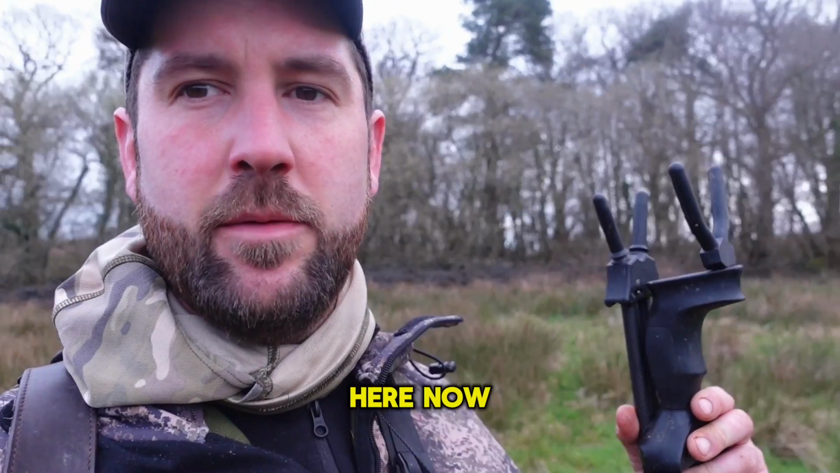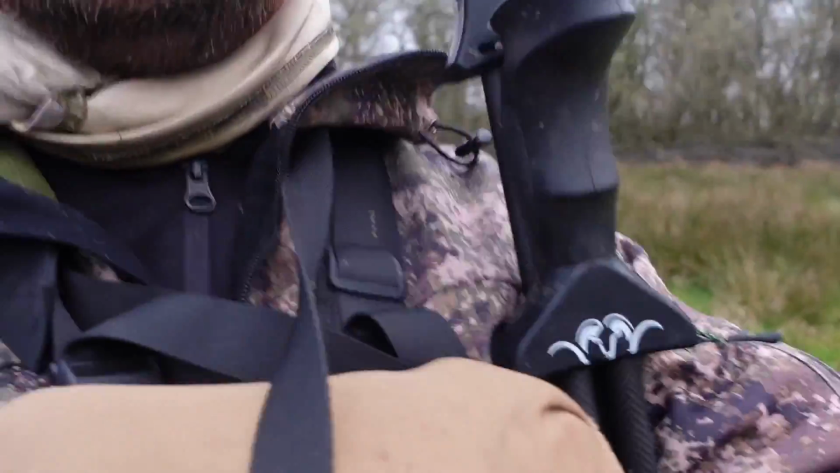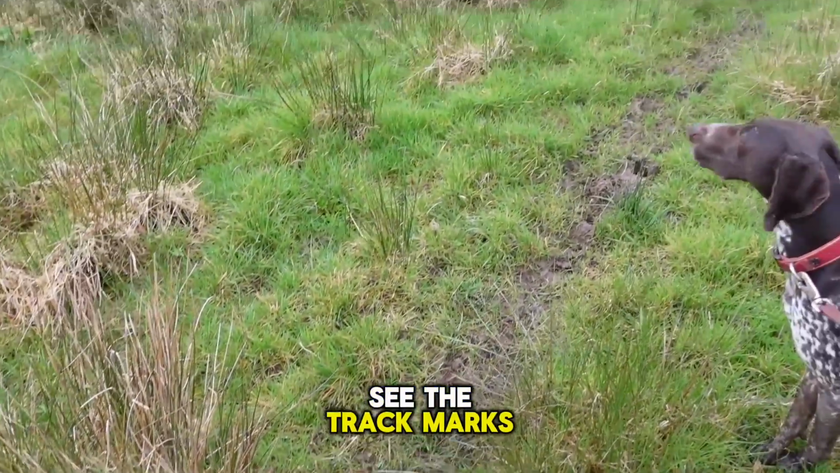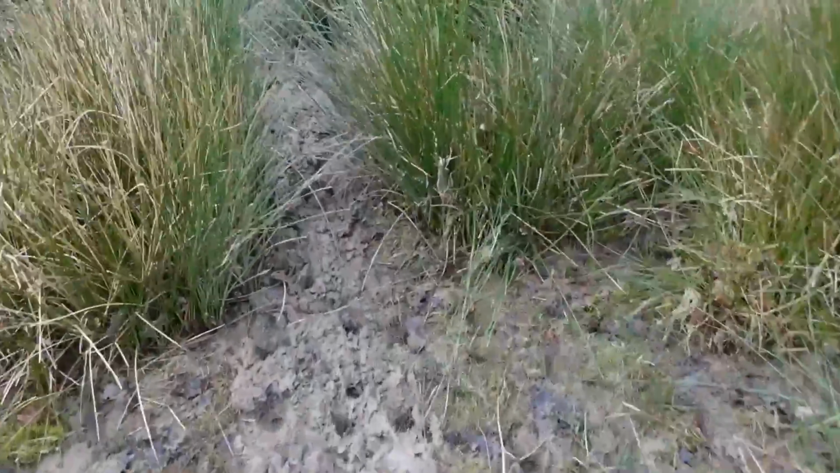Okay, so we're down here now by the field where we saw those deer on the camera this morning, and if you look down here, you'll be able to see the track marks. It's a pretty obvious track, isn't it?